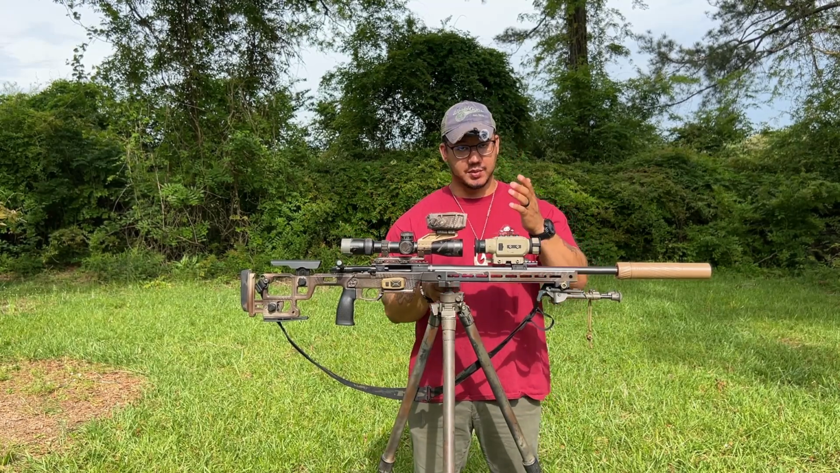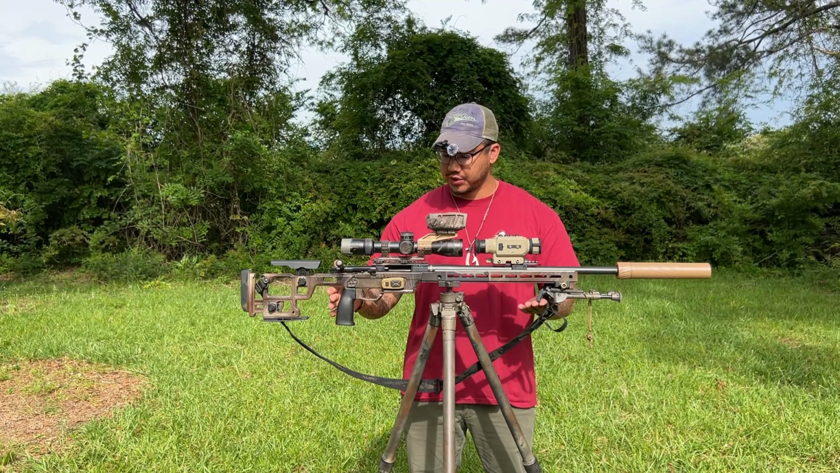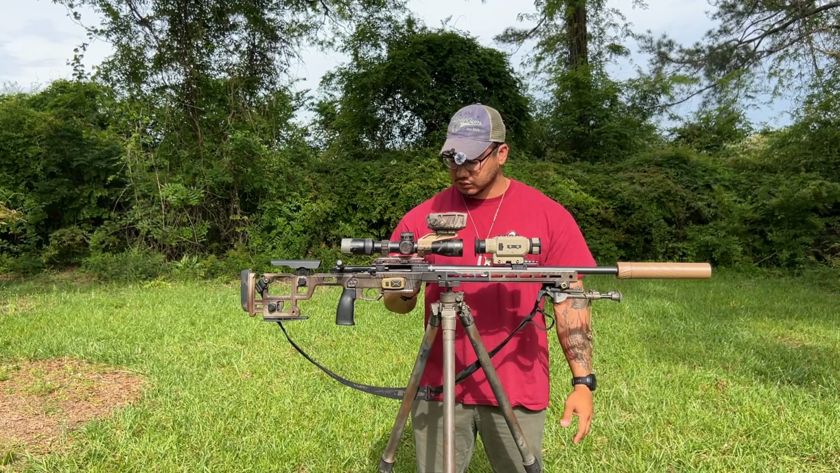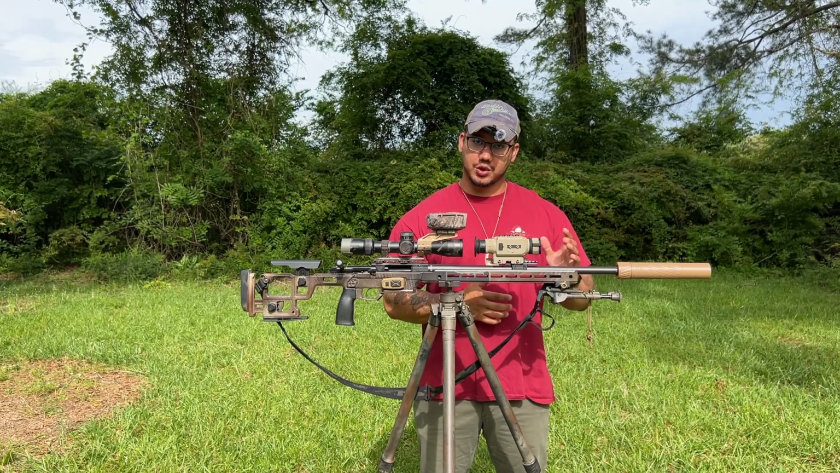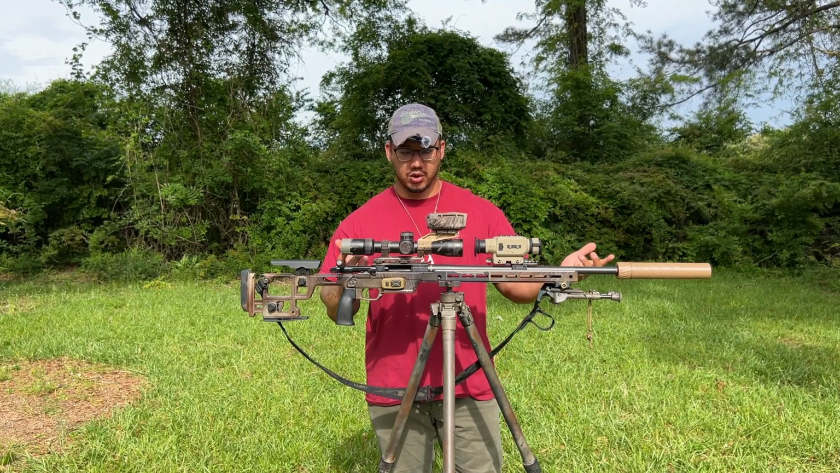Another pro, and this might offend some people, is the weight. More weight means less felt recoil. I know a lot of people wouldn't run a 15-pound setup like this, but I go to the gym. So if weight is something that is concerning to you, or if your recoil control is not the best, or it's kind of lackluster, added weight helps with recoil absorption.